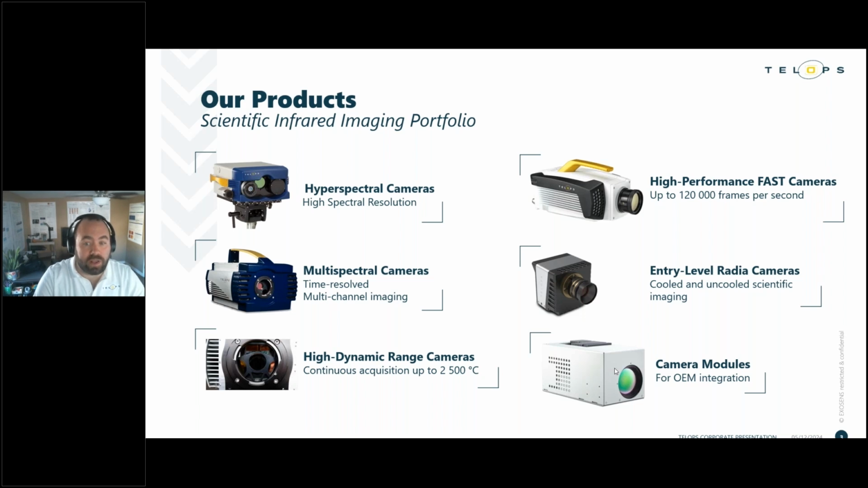We've geared our entry-level line to include the Radia products that we're going to go over today. The idea here is to provide high-end systems at a price point that can drive technology adoption to customers who have not necessarily deployed this type of tech before. And then finally, we also offer a line of camera modules, which are designed and optimized for third-party integration tasks.